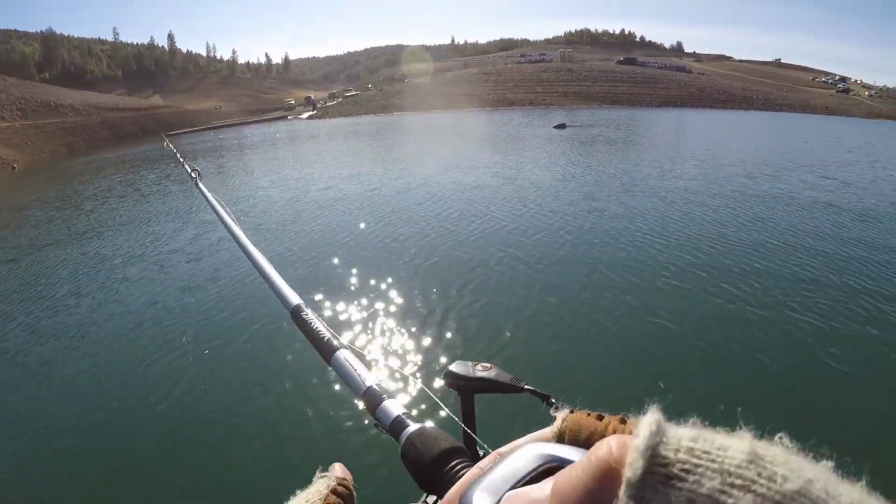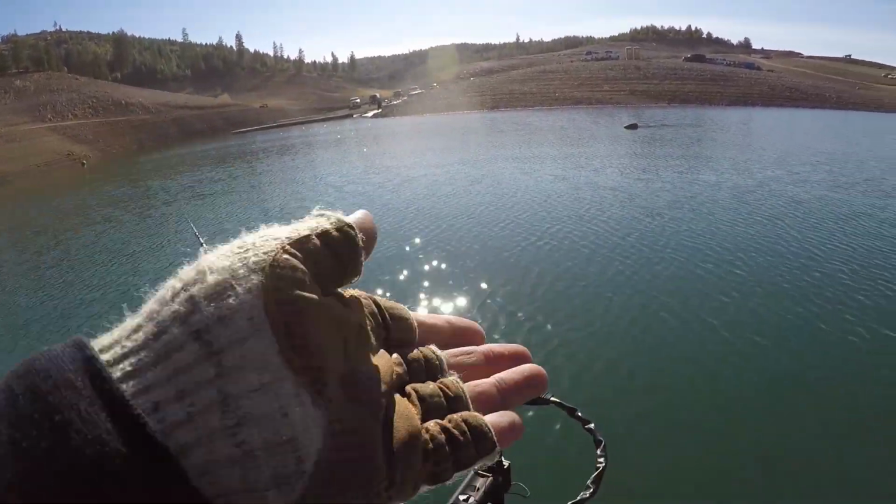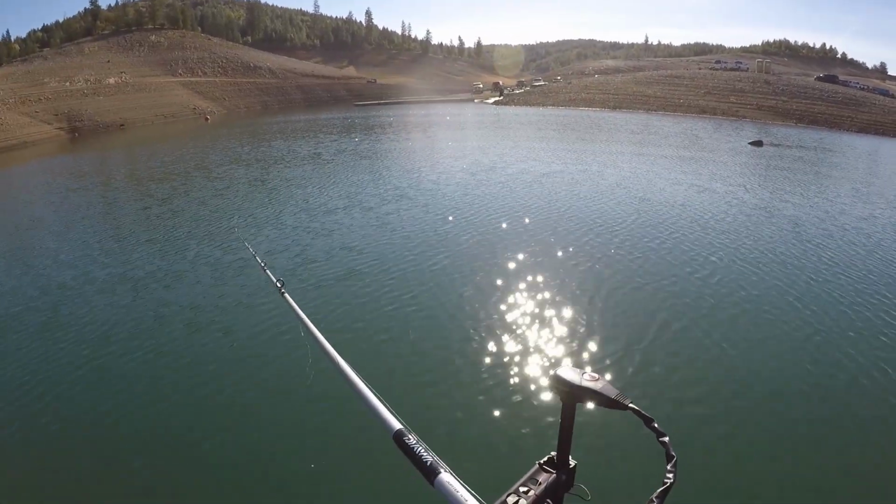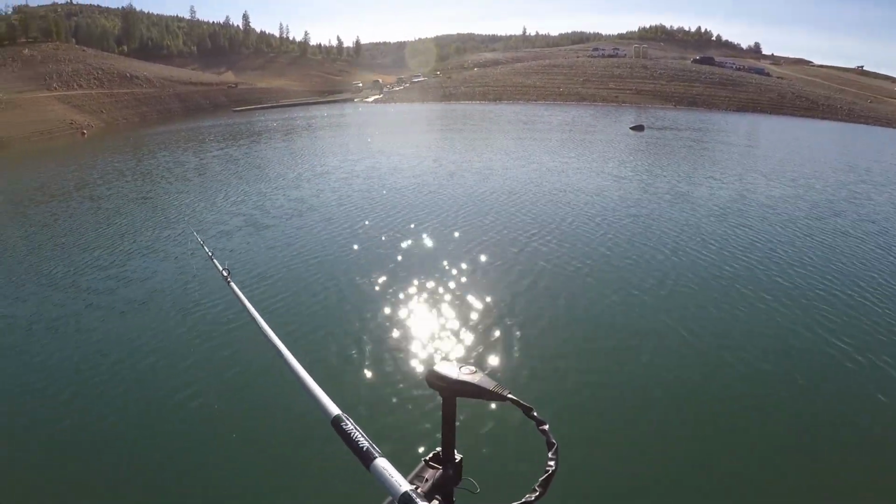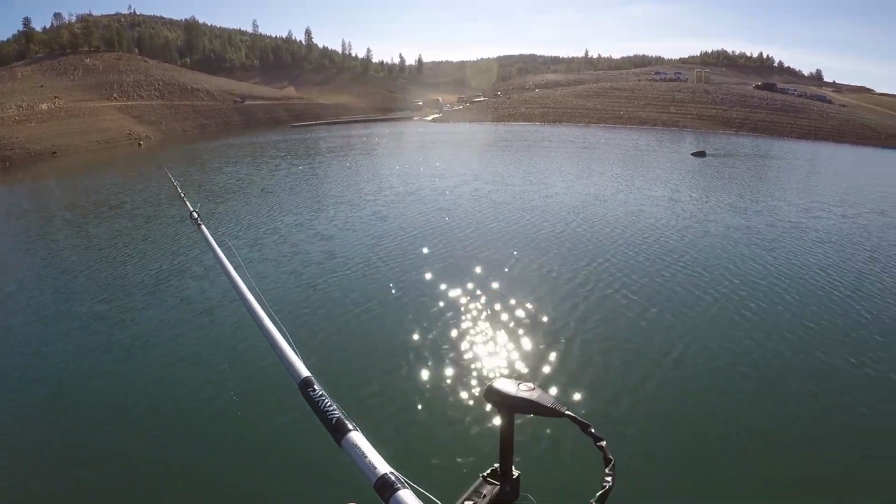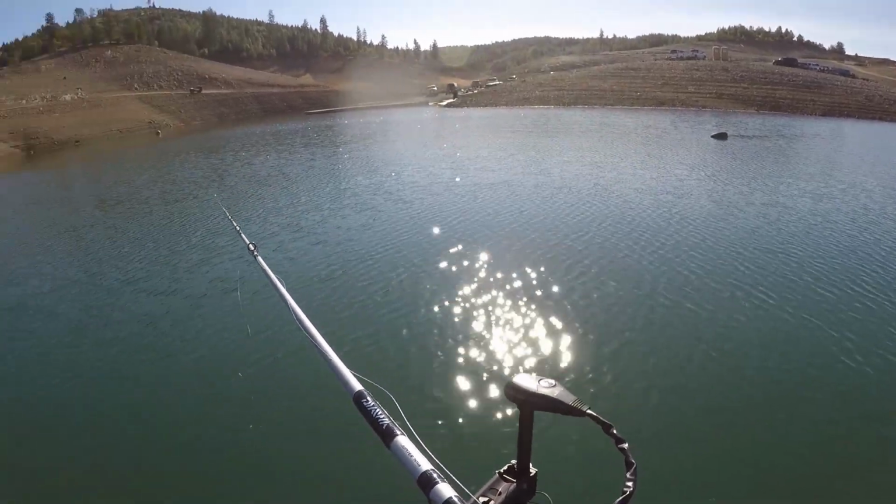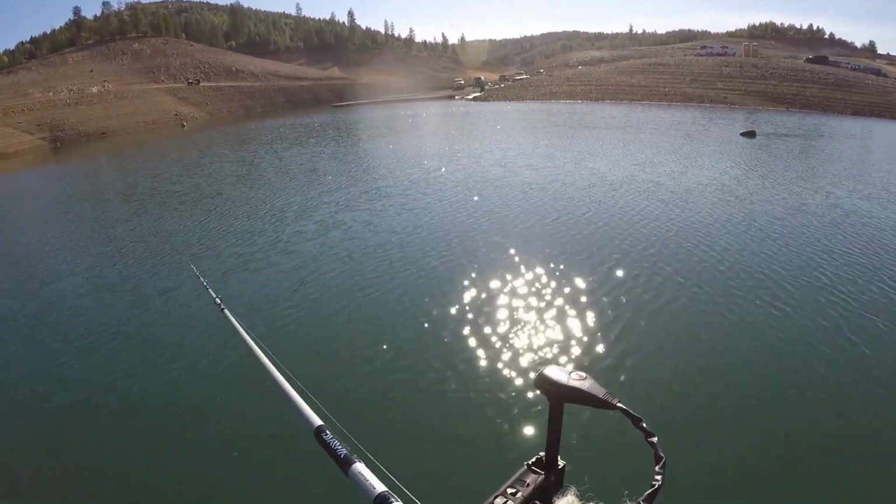Maybe you do that 5 or 10 times and it doesn't happen. They don't bite it. Then you can change colors, try a different color of worm, and then do the same thing, and you'll see if maybe a different color has better results, just based on seeing how they act on the screen. You don't even need to get a bite just to determine whether the color you're throwing is right or not.